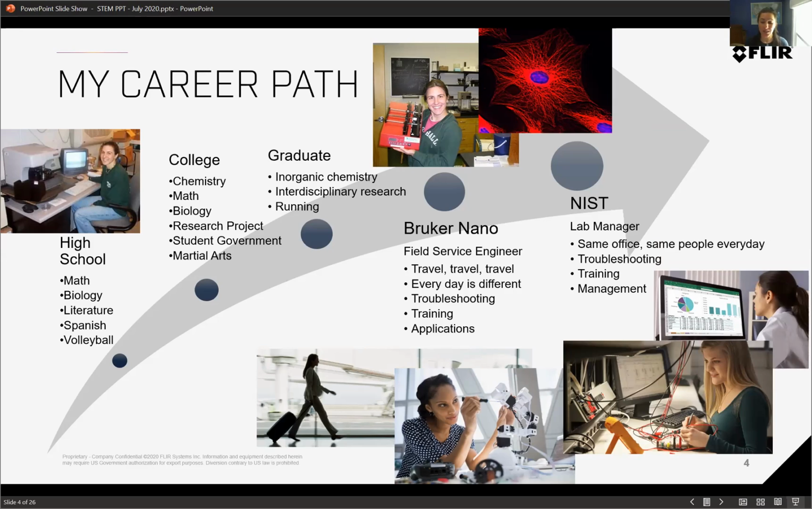But what I did was manage 16 of their labs for the guests that would come in, the guest researchers. And so again, it was a lot of troubleshooting whenever a piece of equipment would break. You know, stuff always breaks. And it was up to me to figure out what was wrong with it and how to fix it. And then when people wanted to do a new experiment, get them set up with all the right supplies and help them figure out how they were going to accomplish their goals. So that was a really great opportunity.